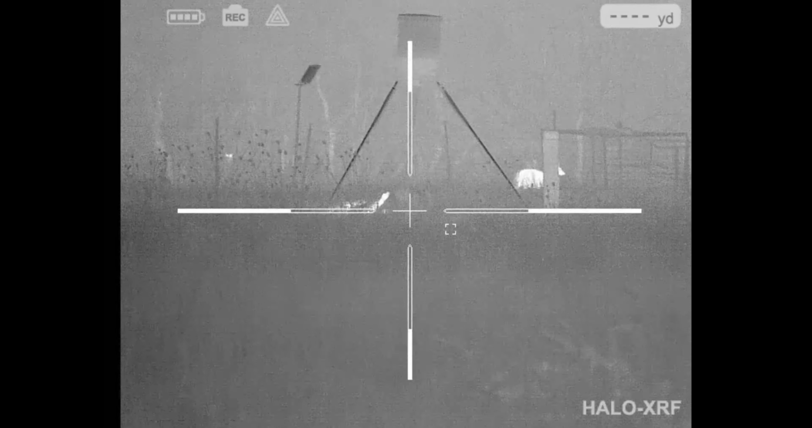And that was perfect textbook. My brother and I both shot. I shot off of his report. And so this is a nice, clean, great kill. He kicks a little bit, but doesn't even try to get up.